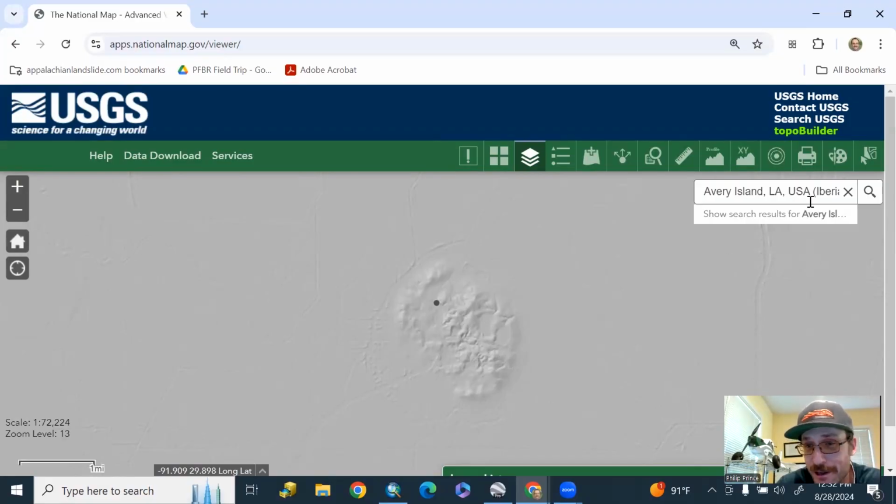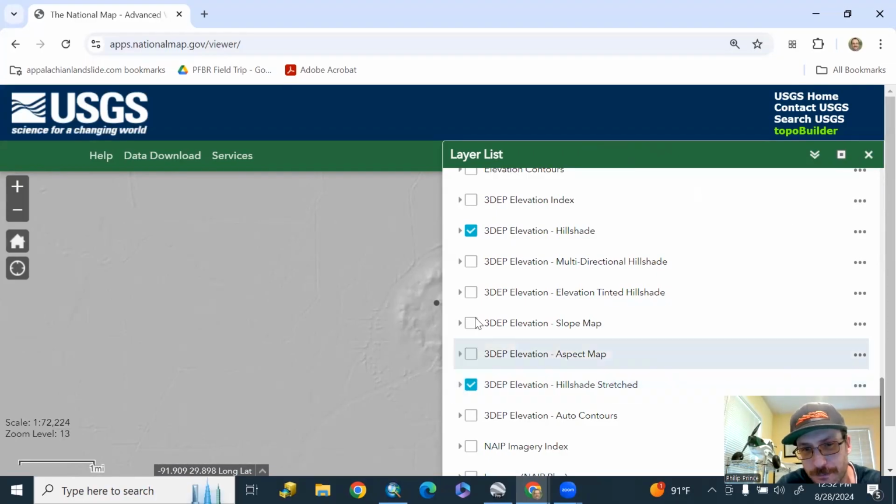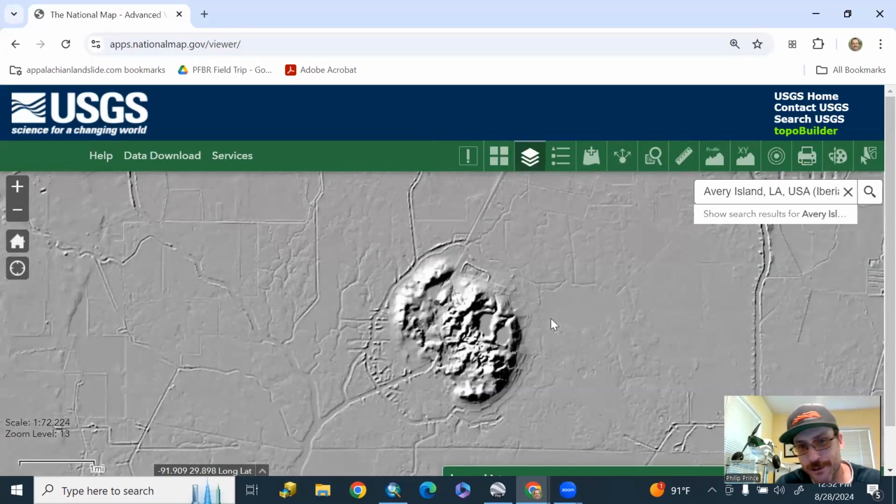And Avery Island is an outstanding example, but you can do one better in places like this where the topographic relief is a little bit lower, right? So we're going to go down here to hillshade stretched. Turn on hillshade stretched, and you're going to get what's essentially just an exaggerated view of the topography in the land. And suddenly Avery Island looks like a really big mountain or something like that, you know.